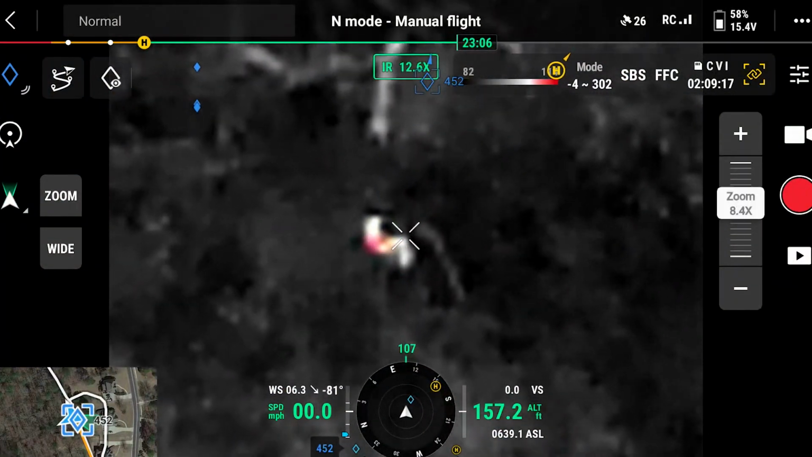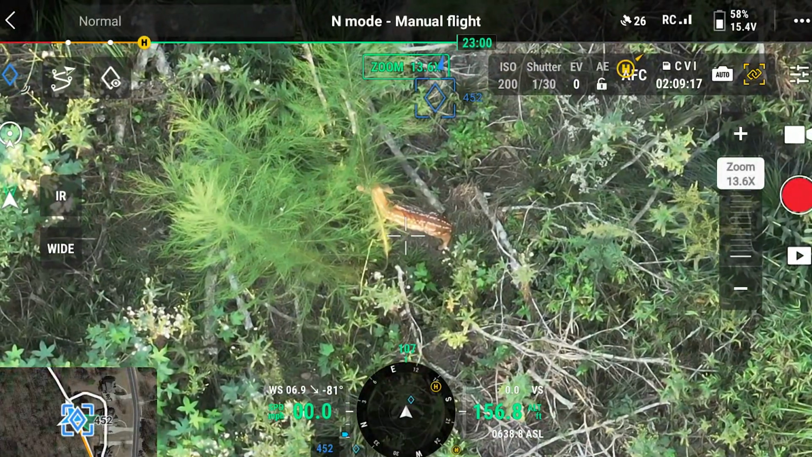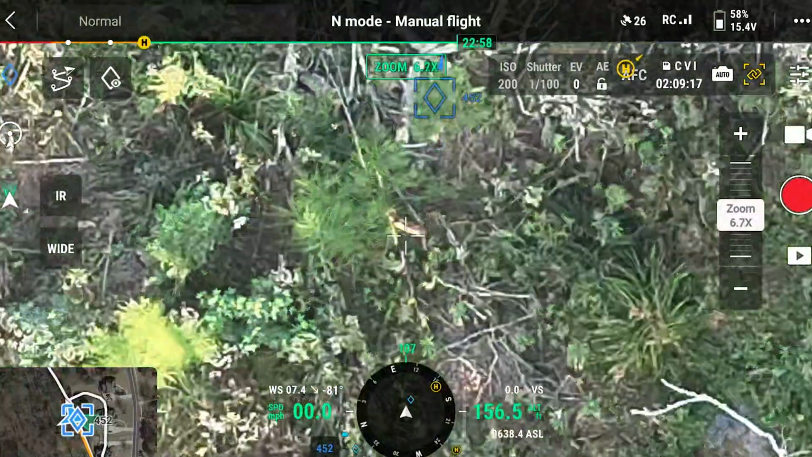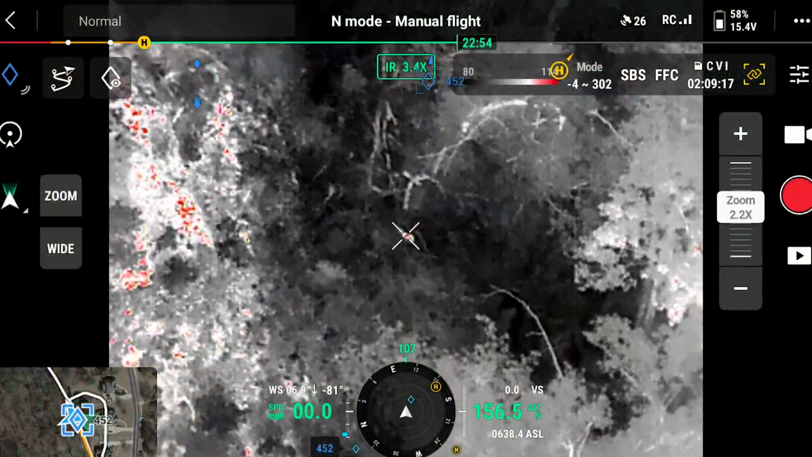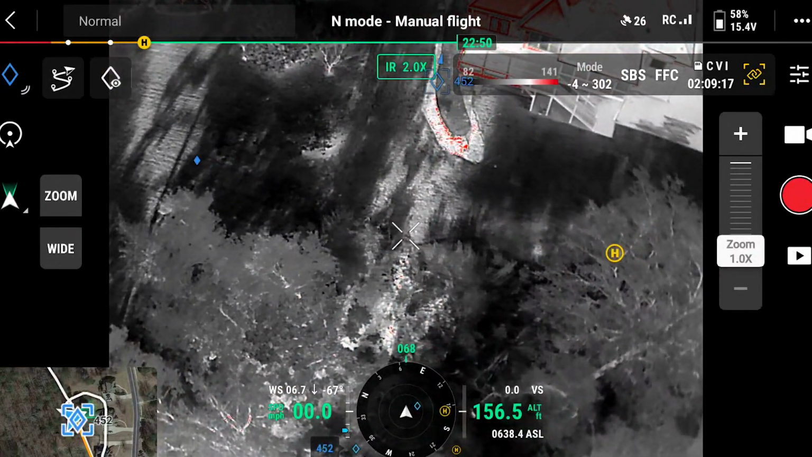Man, and look how late it is. It is September 12th. And these guys look pretty young. They don't look but maybe a couple weeks old? I'm not an expert from this altitude, but